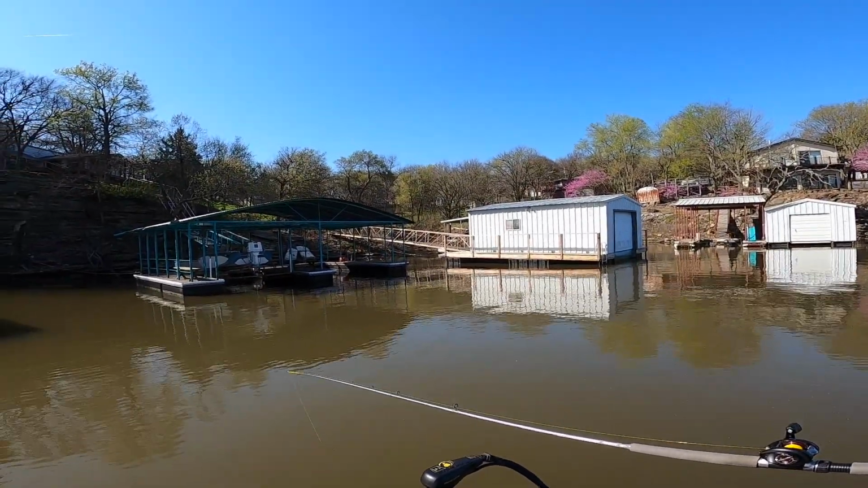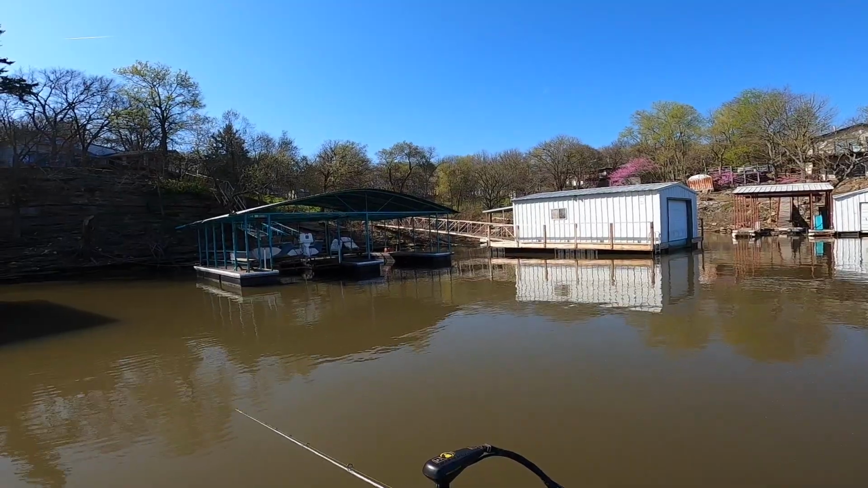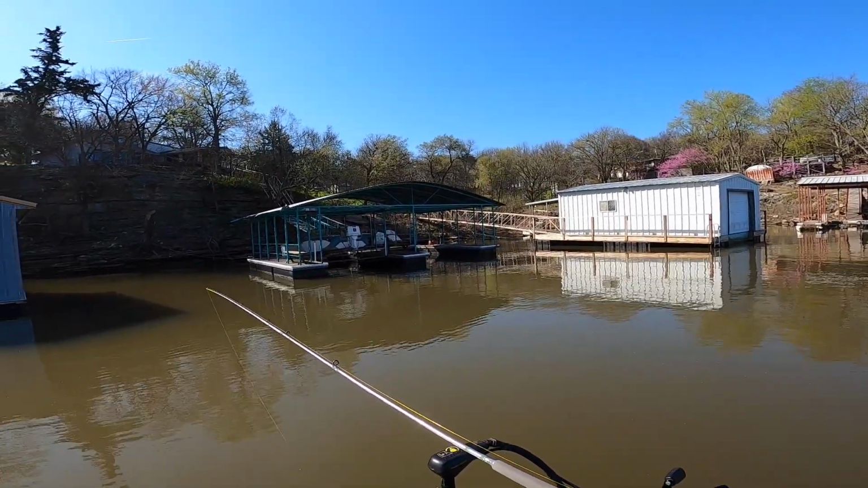Got one about 20 feet out. Yep, that's what I'm going for. Hopefully he's not underneath that dock. It's not appearing to be.